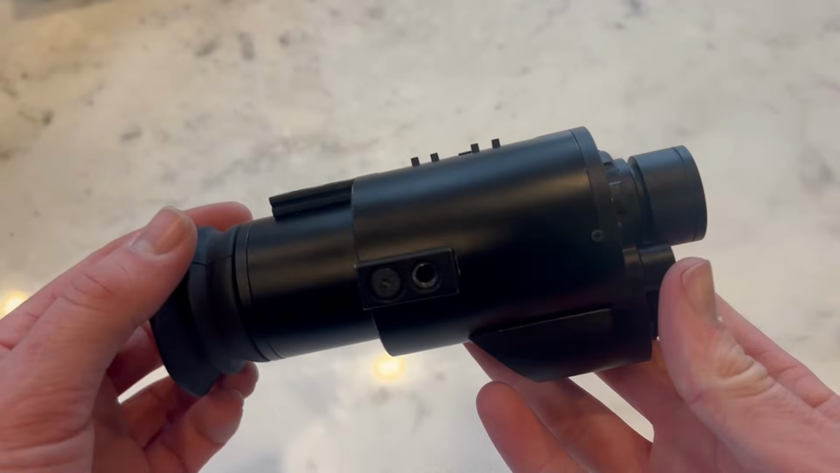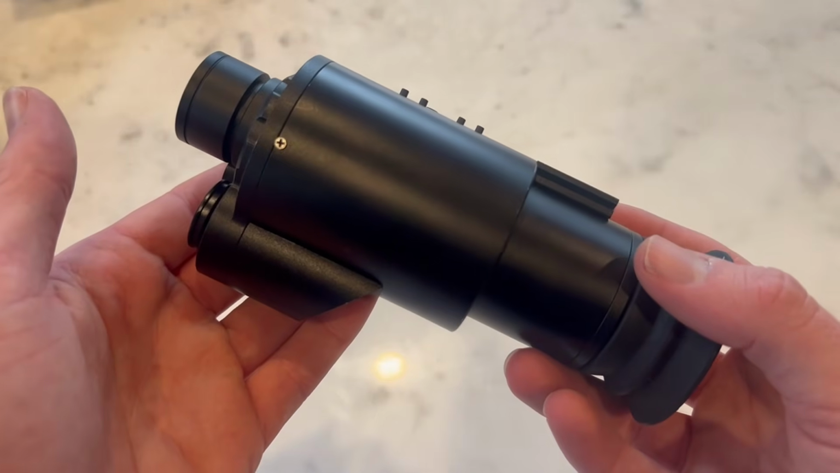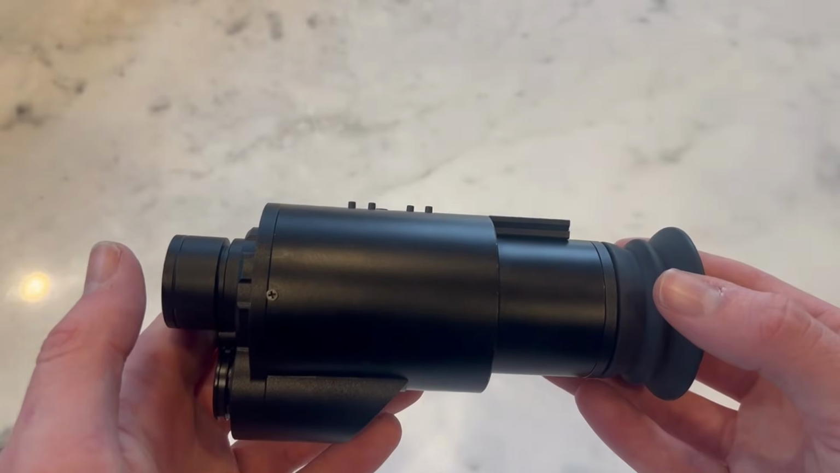The Night Operators Fusion 3.0 is a hybrid night vision device that uses both an IR-sensitive camera and a thermal sensor to help you see and detect in the dark. Starting with features and controls.